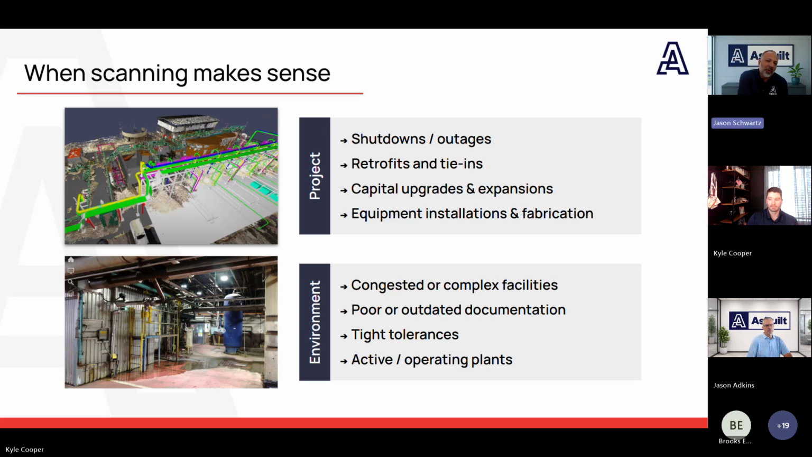So let's review some of the environment conditions or states that contribute. Congested or complex facilities. It seems like everyone is a congested facility these days. Scanning makes a lot of sense in congested or complex spaces. Those are usually the areas where field conditions are hardest to interpret and assumptions can get risky real fast.